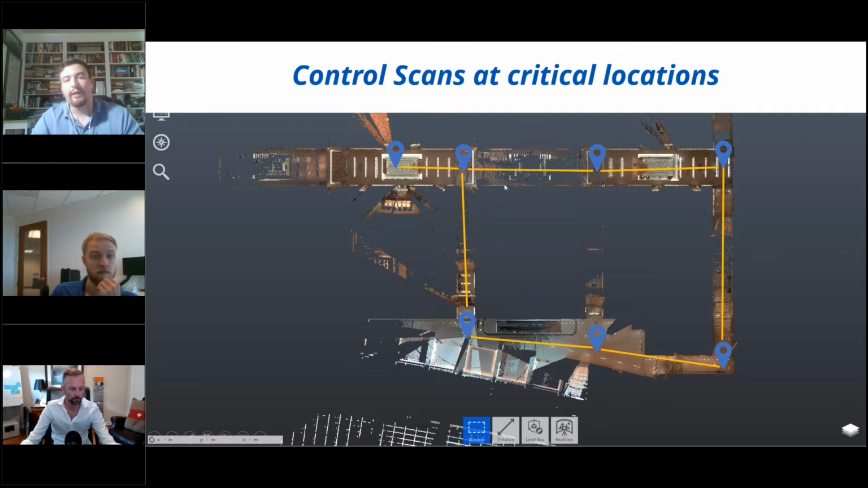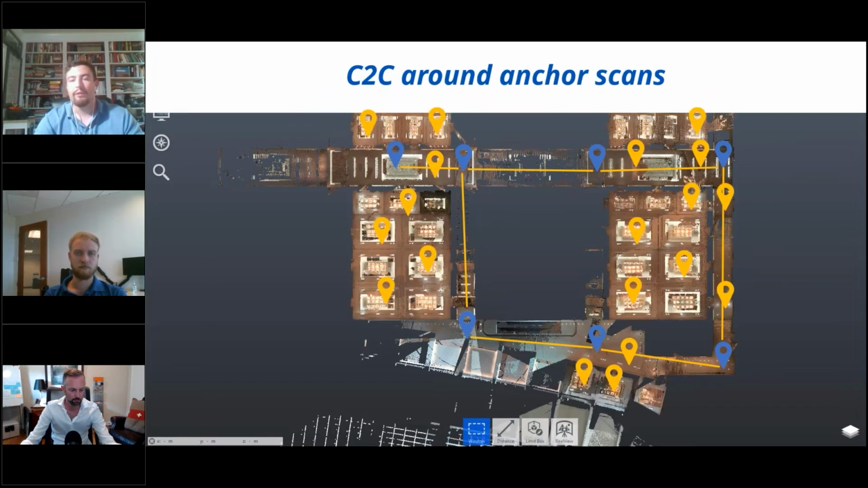So these little blue dots represent the anchor scans we took. And so setting up on a known point, we ended up shooting and creating these basically control scans using the GTL 1200 in this case. And those anchor scans then acted, well, as an anchor. And then we went back through and just cloud to clouded the rest of this.